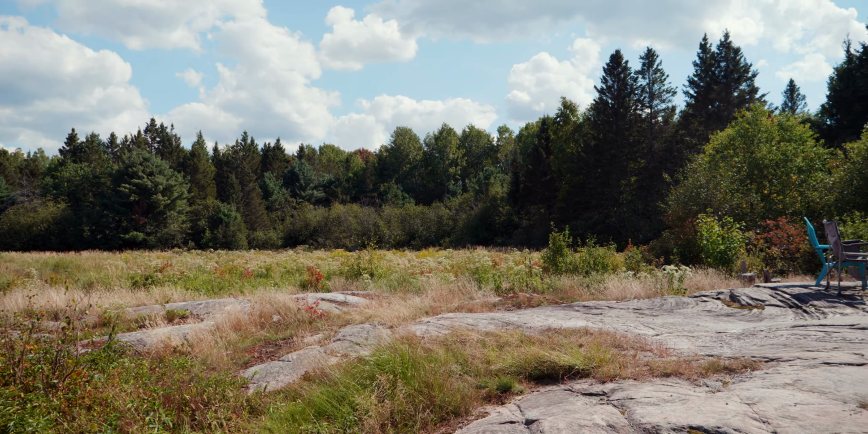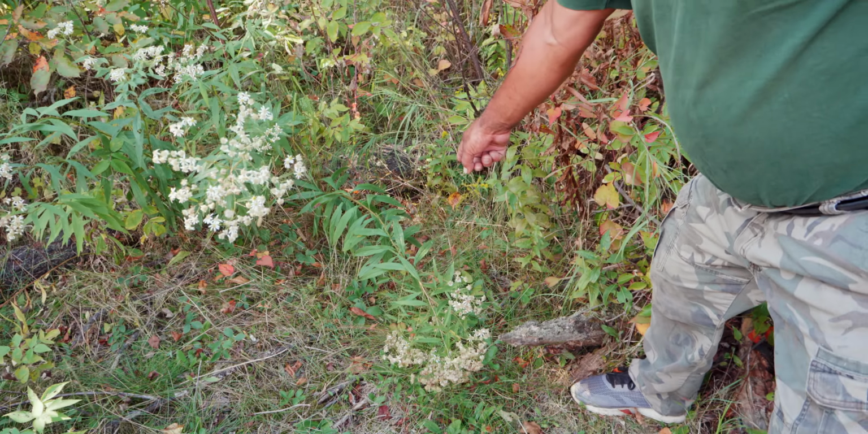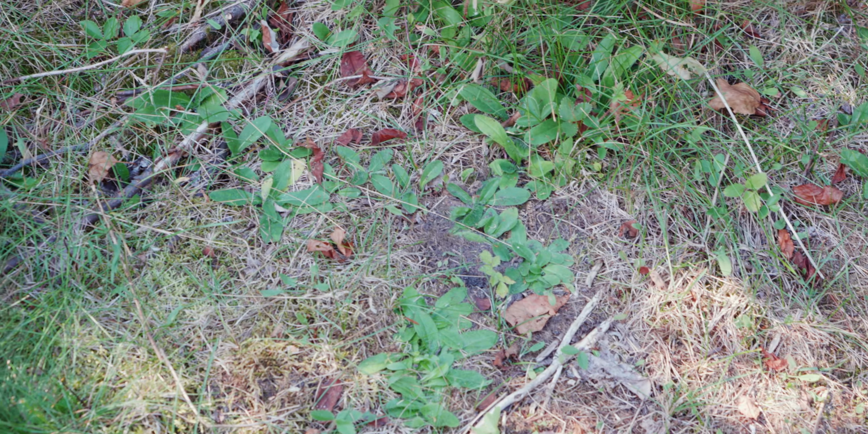That's better there. See it? That's a footprint. Definitely. From right to there. I wanted to take that. So I think this is the spot. That's awfully close.